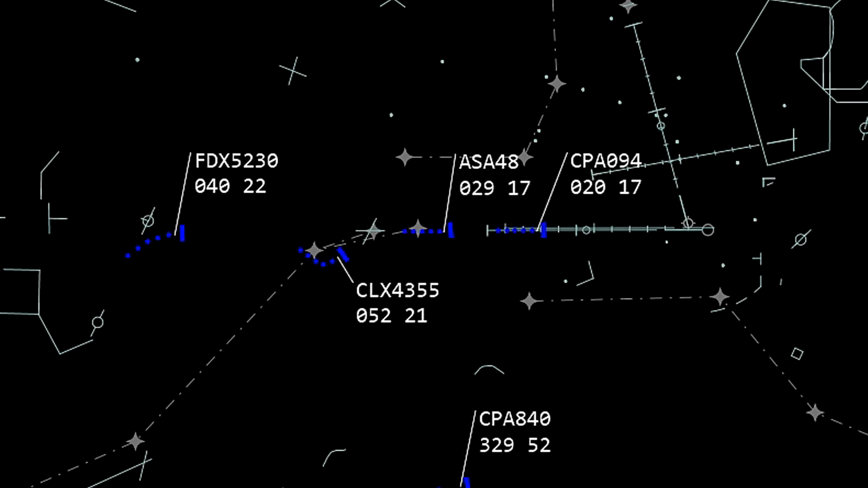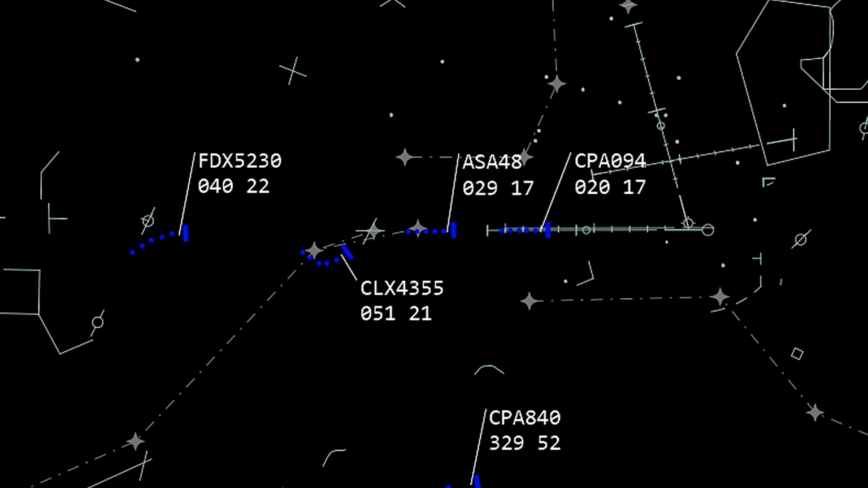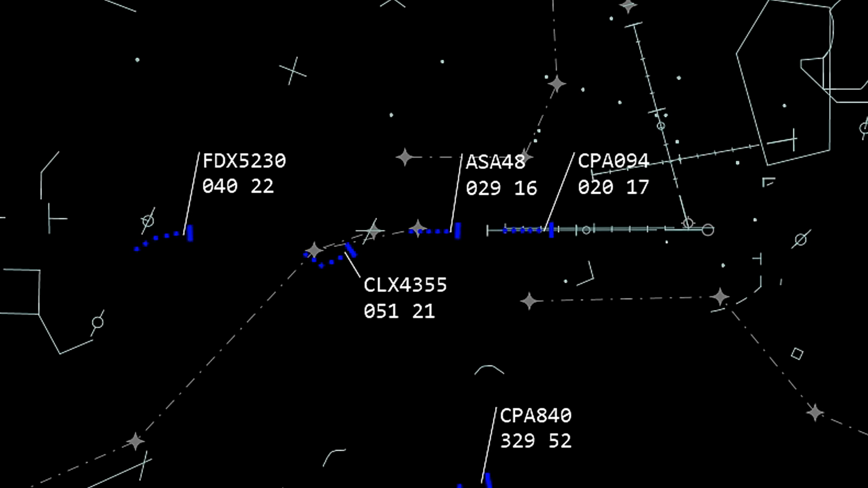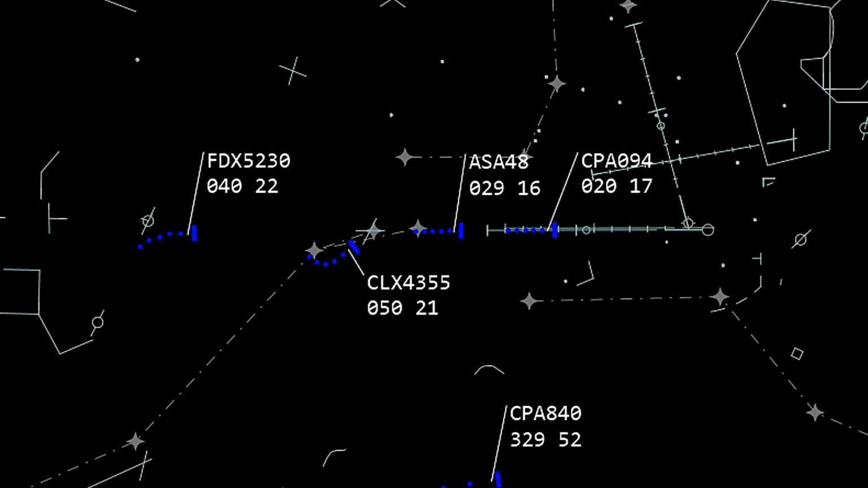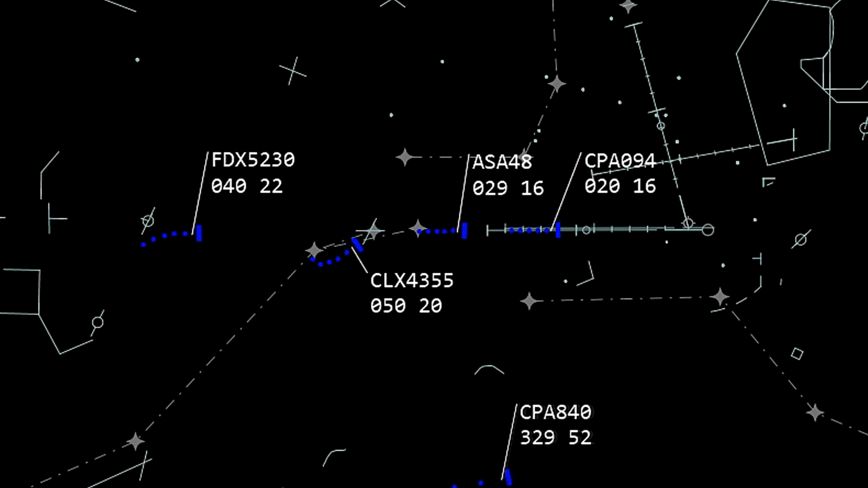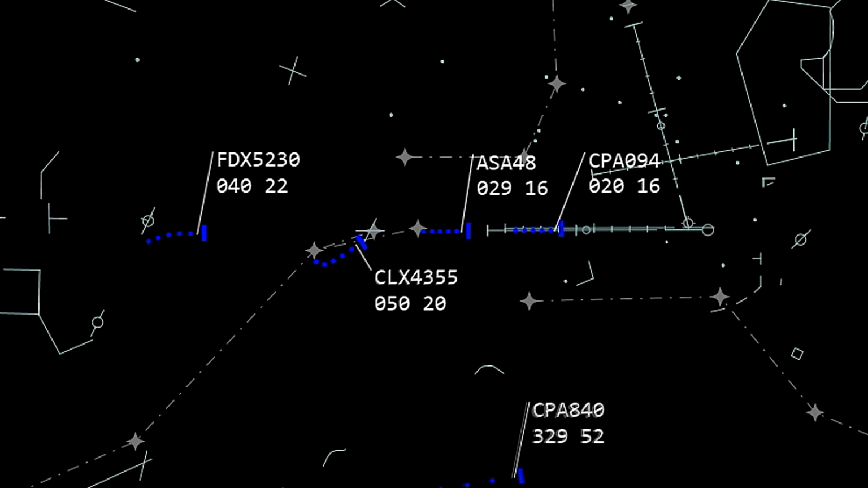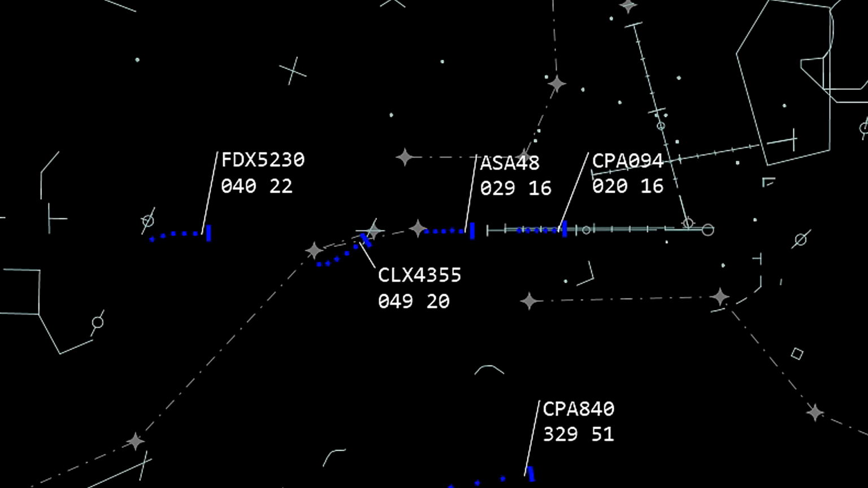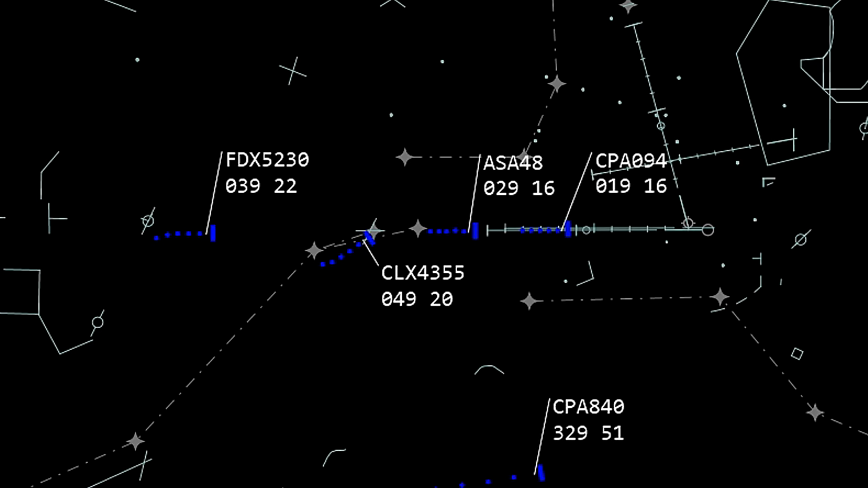Cargo Lux 4355 heavy, 12 miles from Tully, maintain 2000 to establish localizer, cleared ILS runway 7 right approach, minimum speed. Cathay 0904 heavy, change to 118.3, advise Alaska 48 on that frequency when you cancel as soon as possible, please. FedEx 5230 heavy, cross Elias at or above 2000, cleared ILS runway 7 right approach, thank you.